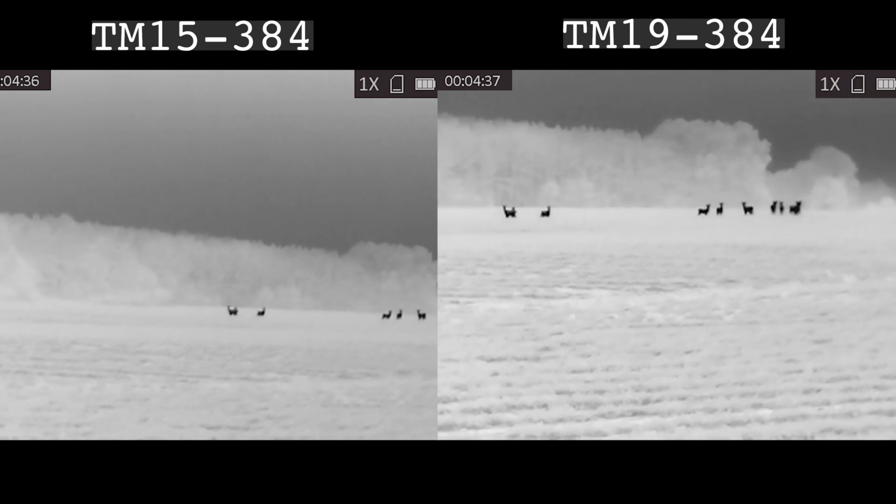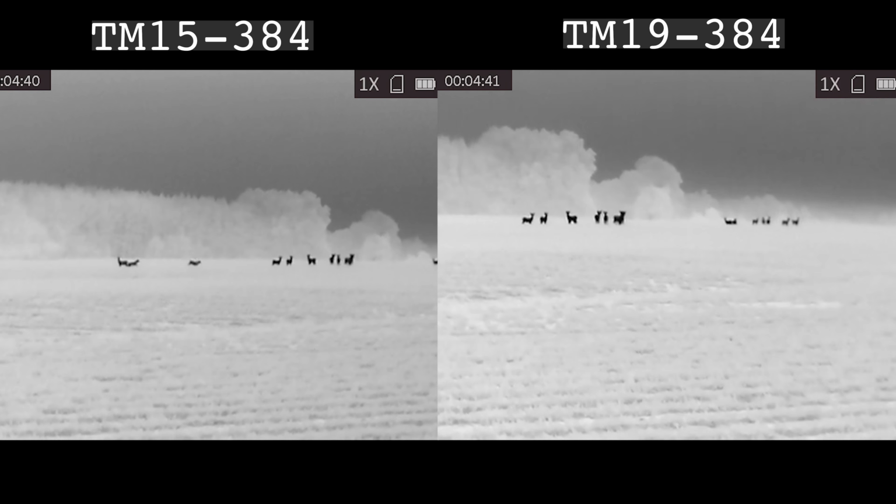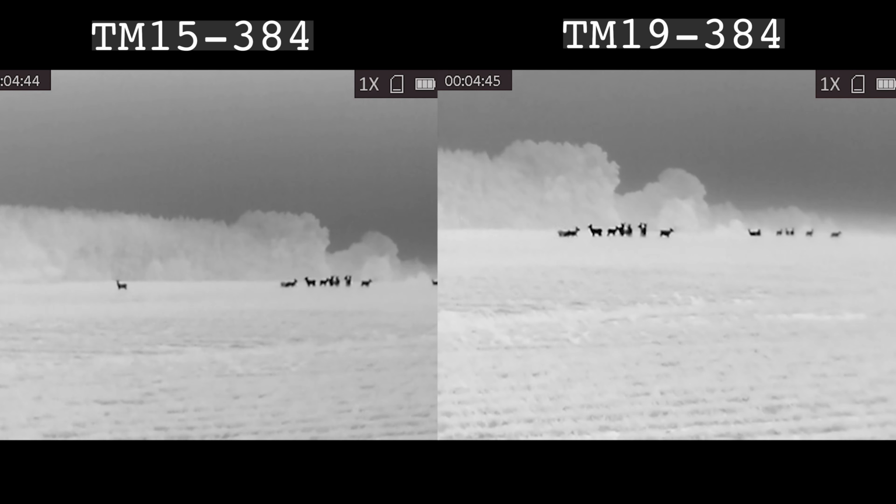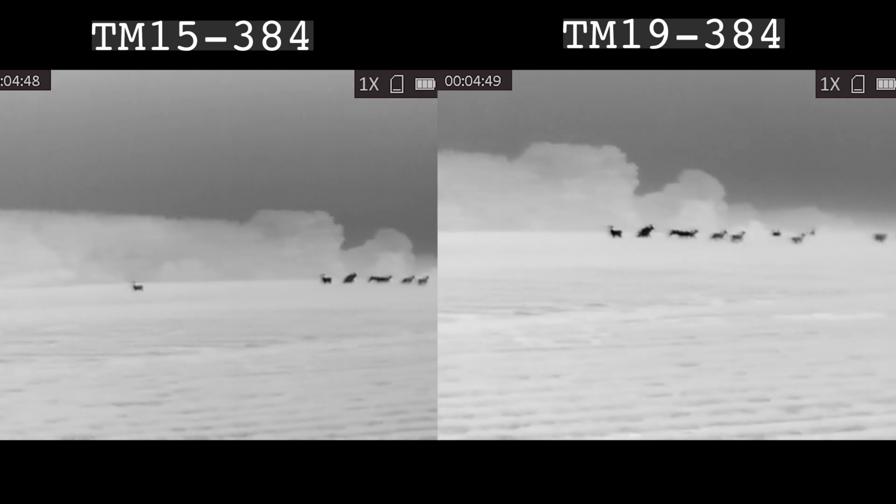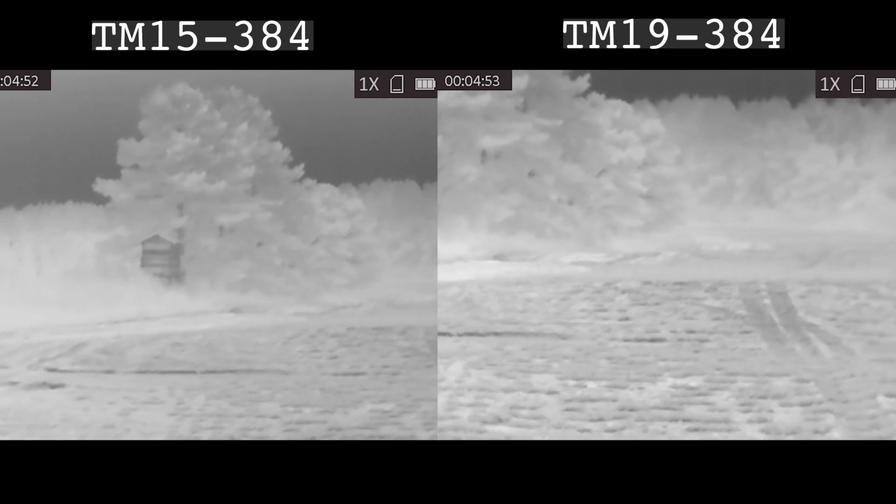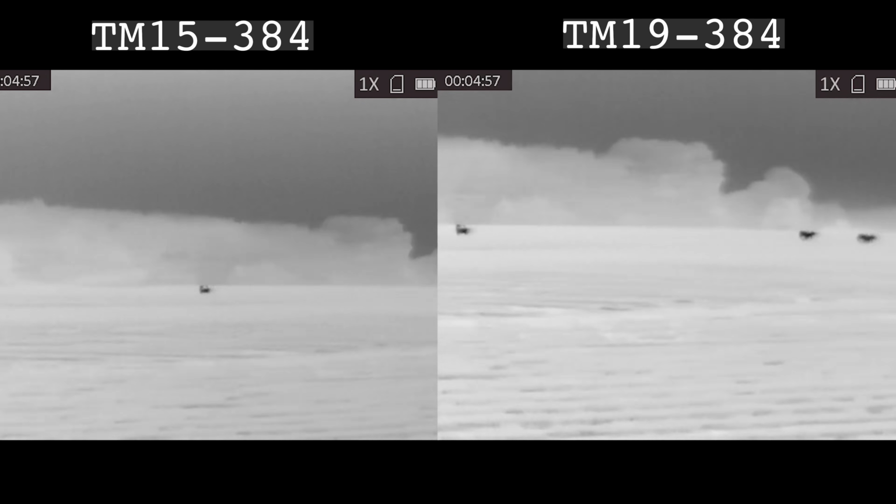We'll cover some specs, and I'll tell you what I like and what I don't like about them. So, once again, they're pretty much completely the same. They both have a 384 by 288 12 micron thermal processor, 50 hertz refresh rate. They both have LCOS 1280 by 960 eyepieces, which is very nice.